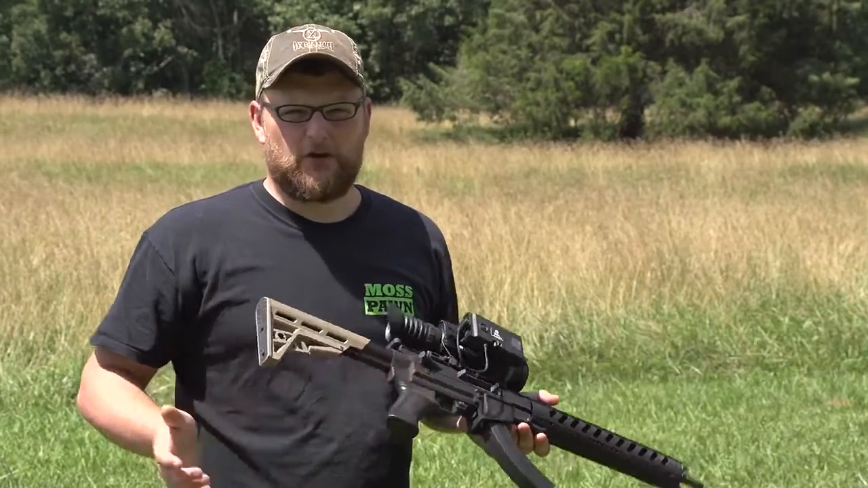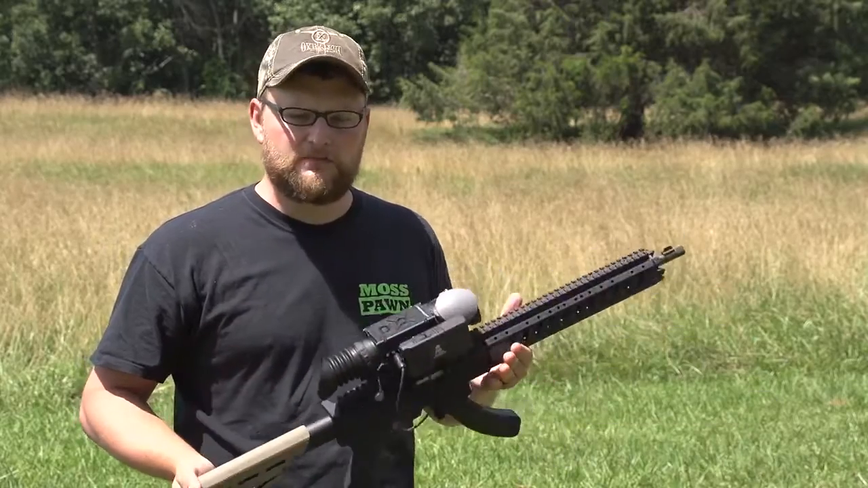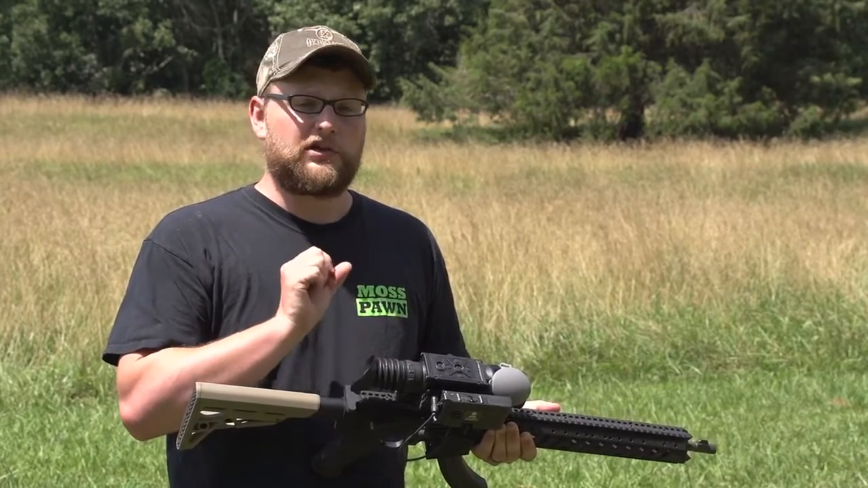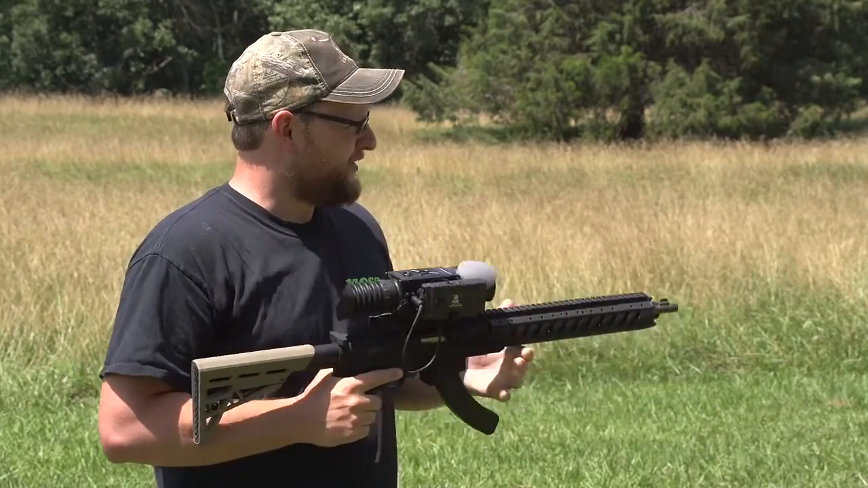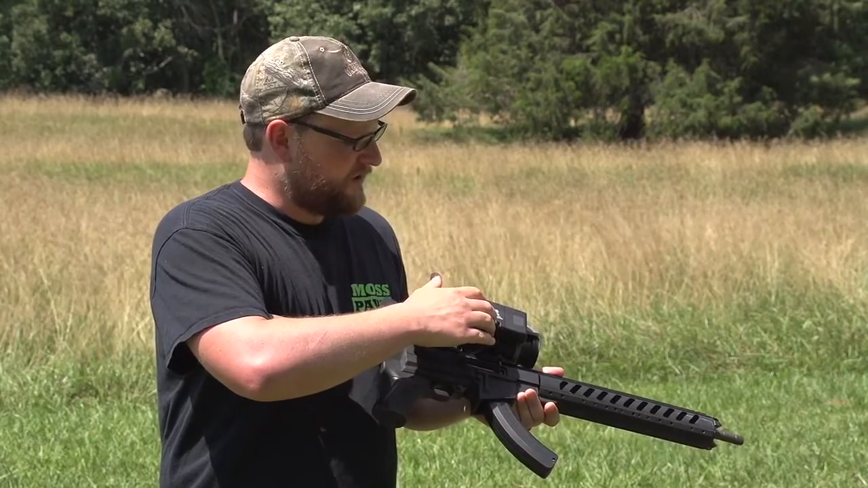All right, guys, we're going to have a little bit of fun here with the ATI AR-22 chassis. It's got a Ruger 10/22 mounted in it, with our Armasight Zeus Pro on top. I chose to have my reticle just a single dot. For a .22, I like a red dot, so I wanted just a single small dot in the middle. I'm going to do a little bit of plinking for you. We're going to go ahead and hit record on our DVR here.